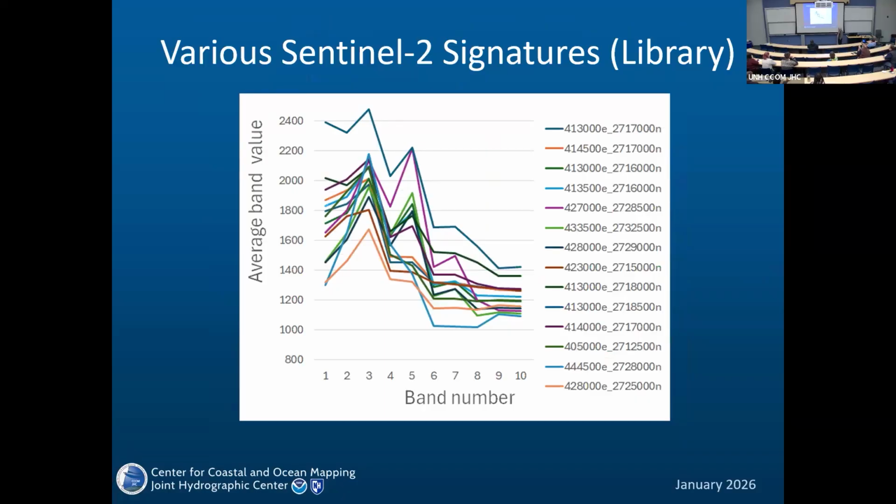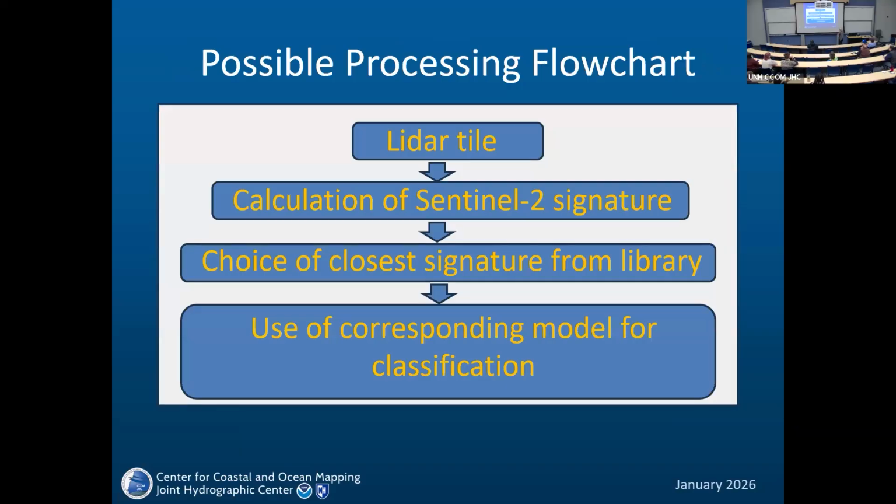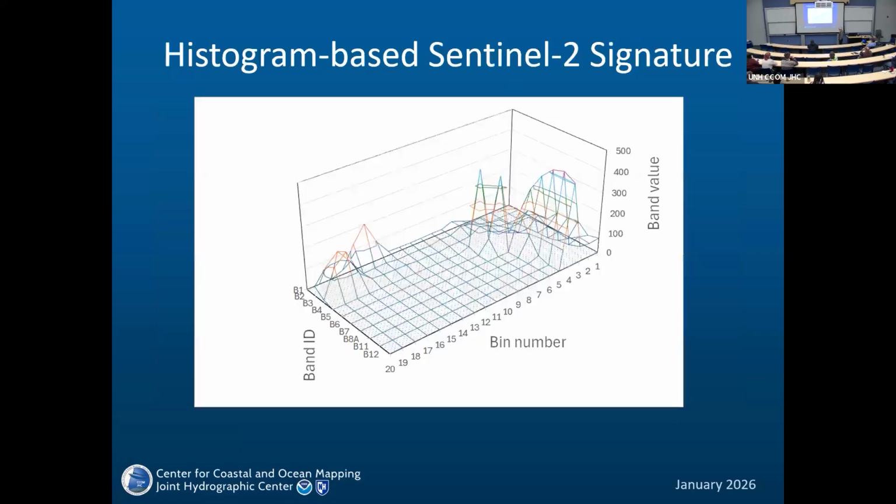So what we propose is to take Sentinel-2 signatures and make them a library. They are very different, as you can see. And the processing flowchart could be like that. So we take a LiDAR tile, calculate the Sentinel-2 signature, find the signature which is closest to that from our library, and use the corresponding model for classification. That's one of the possible processing flowcharts.